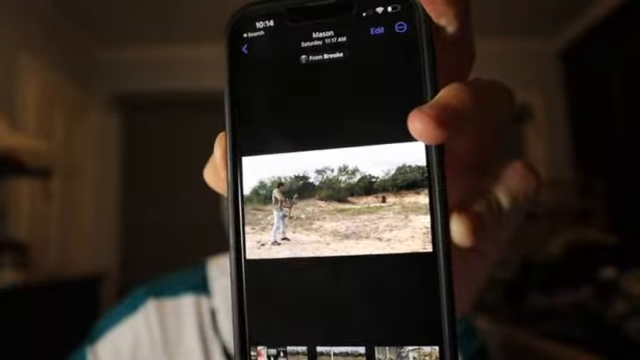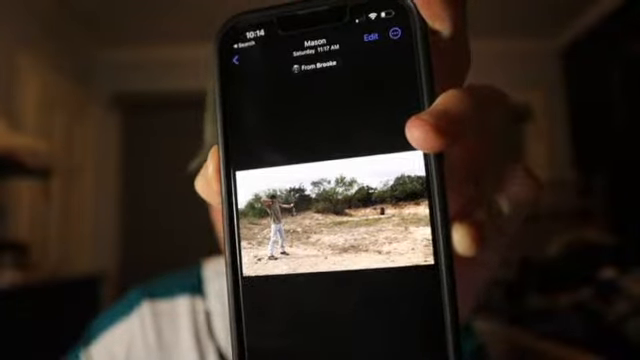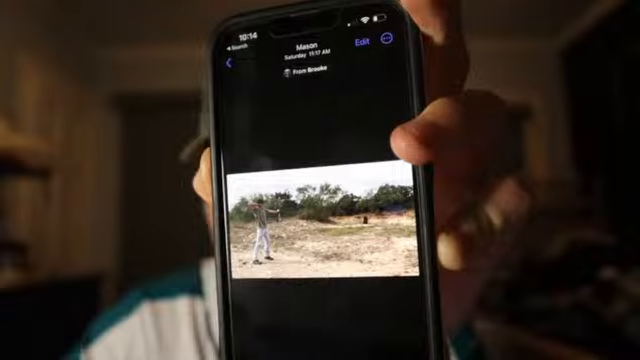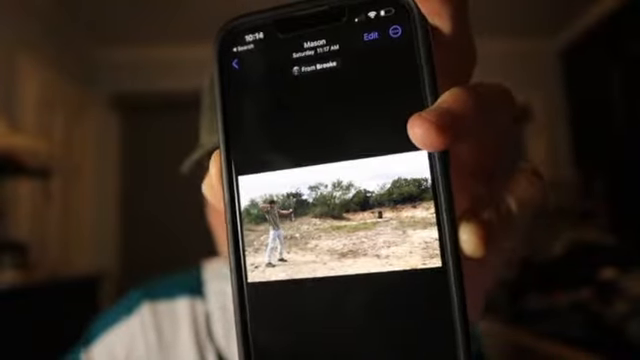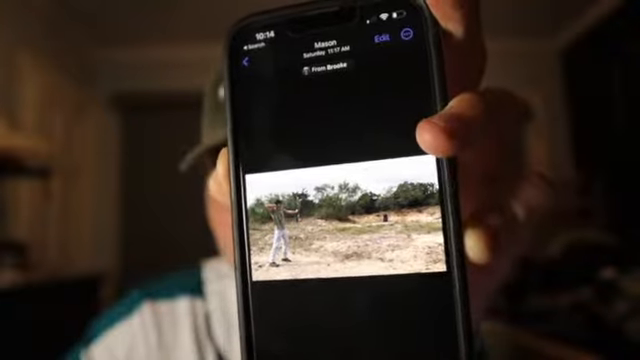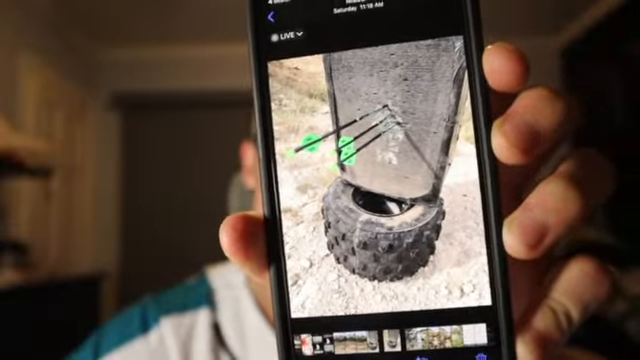The bow is just so quiet compared to the one I used last year, and just shoots so much smoother in general. I posted on my story a couple days ago the grouping I had, which I've never even shot a bow before, or not before, but never really shot it that much. And so that's my grouping on the first couple tries, which is crazy.